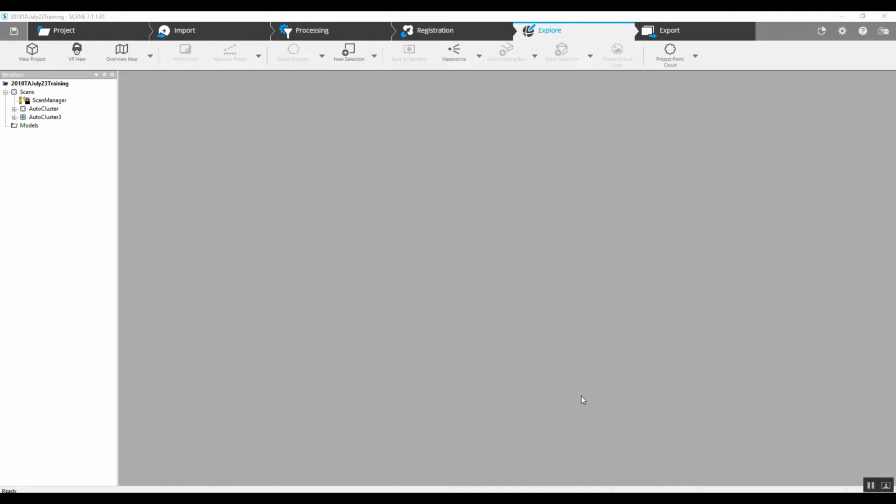Today we've got a road scan that has already been registered. No color's been added. The reason we don't want to add color on a road scan until we're completely done with our registration, there's a few different reasons.